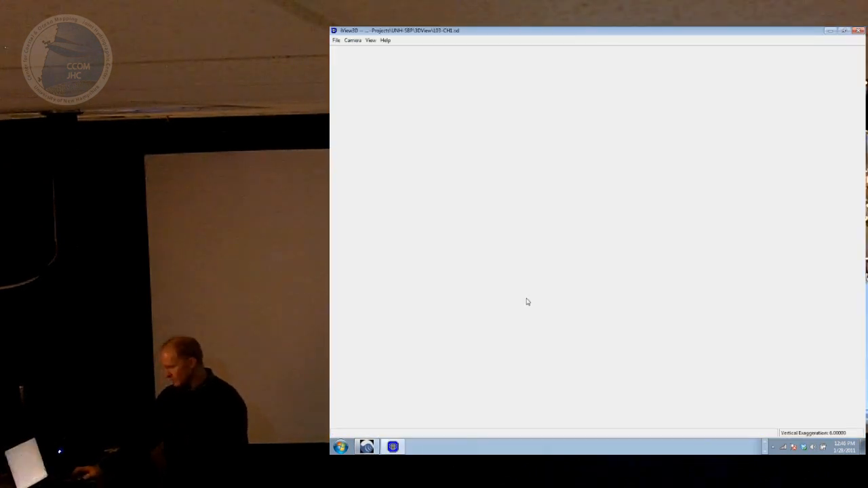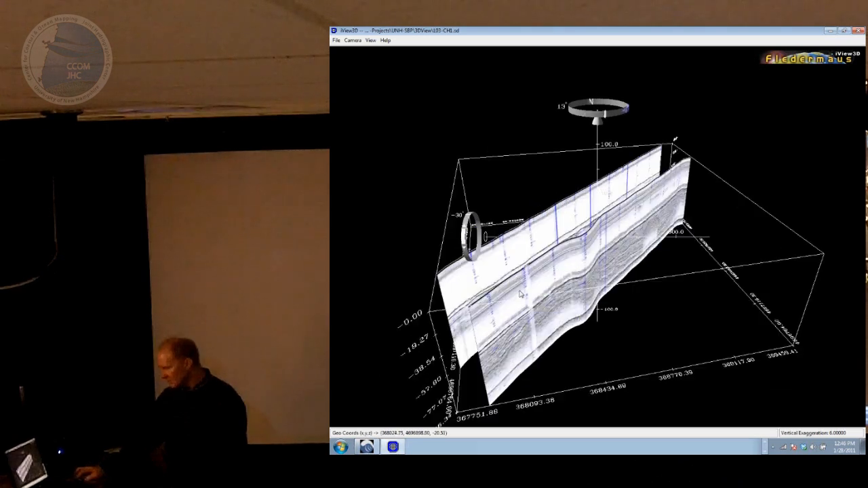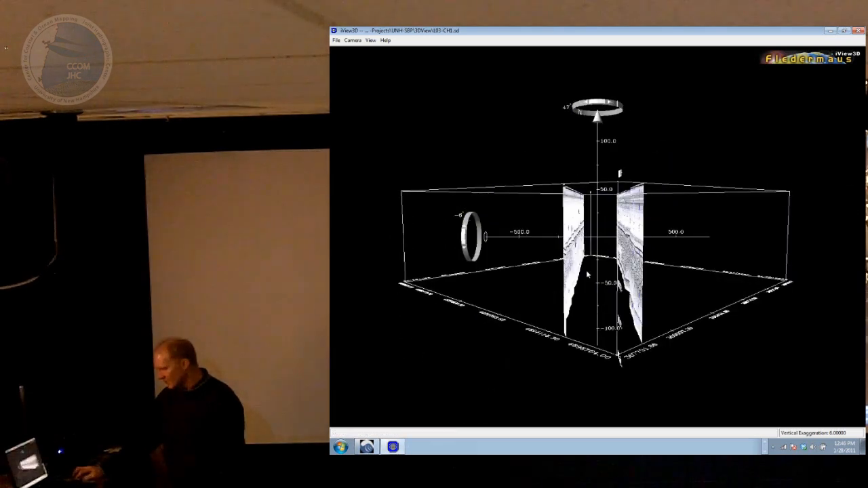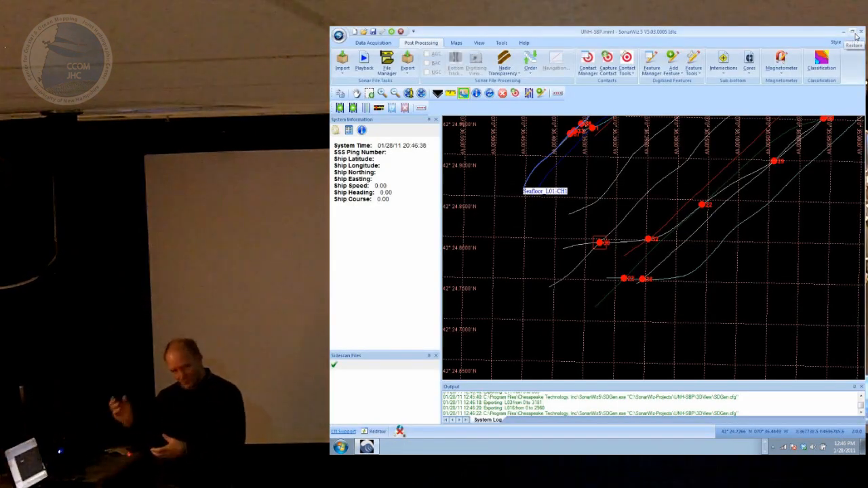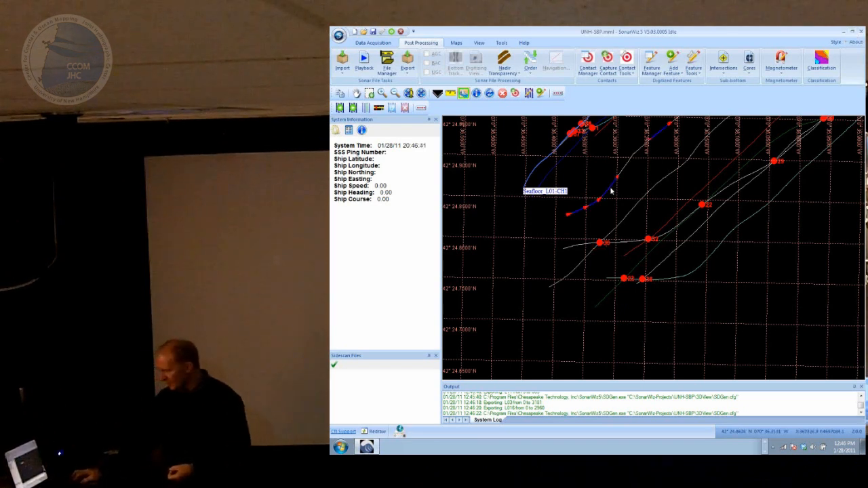So there's those two lines, just very quickly. I know you can do this in FleeterMouse, but this kind of gets you there a little bit faster, maybe. And you can take all your processing as well. So anything that you process in SonarWiz carries through to the export to FleeterMouse.